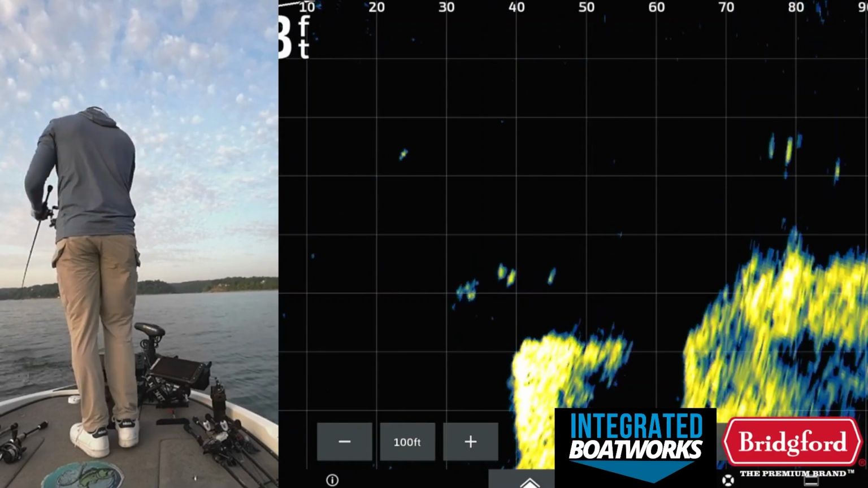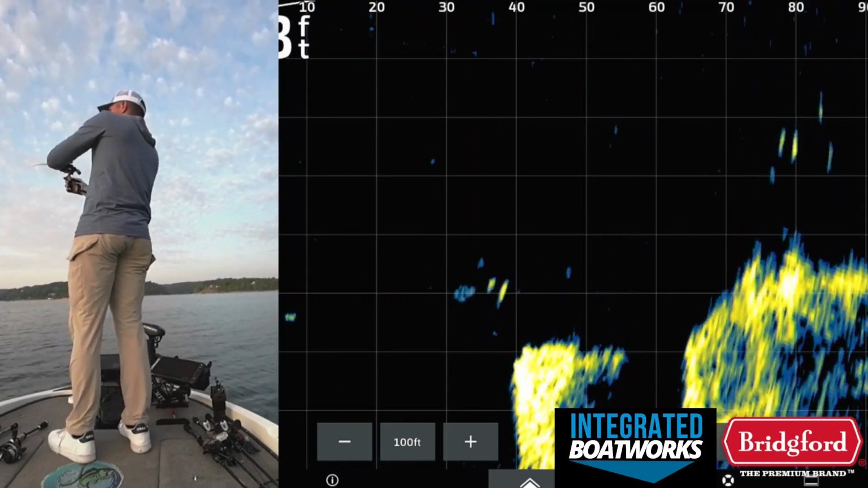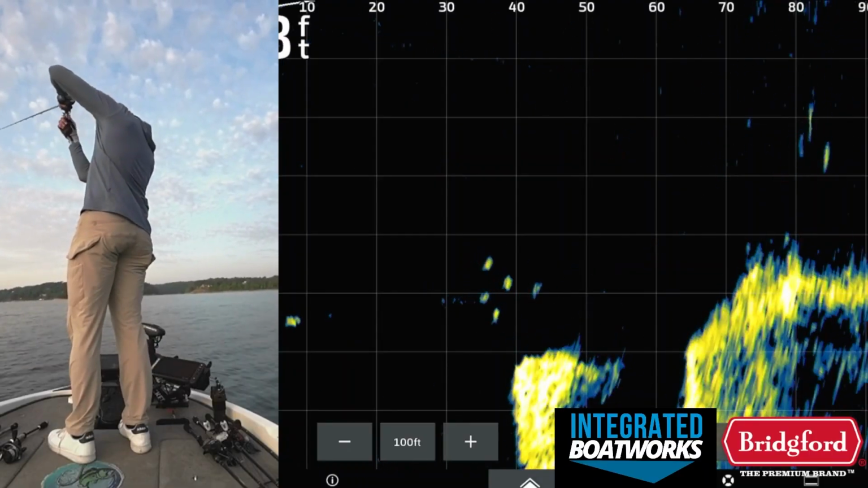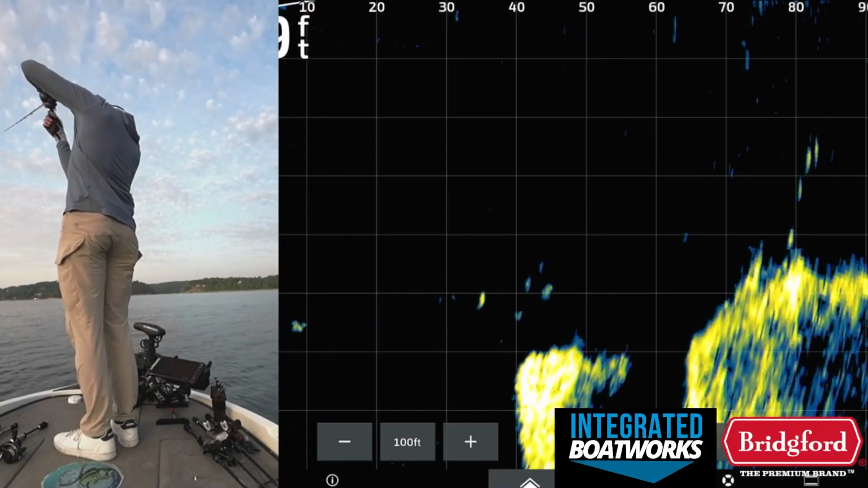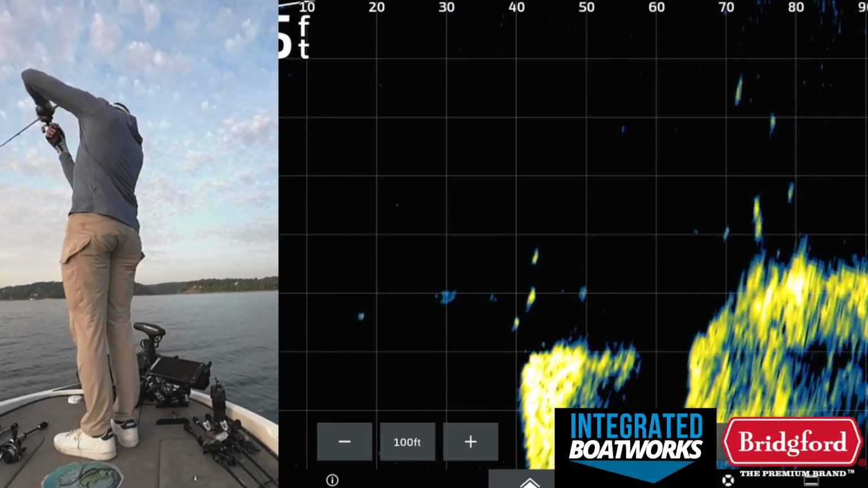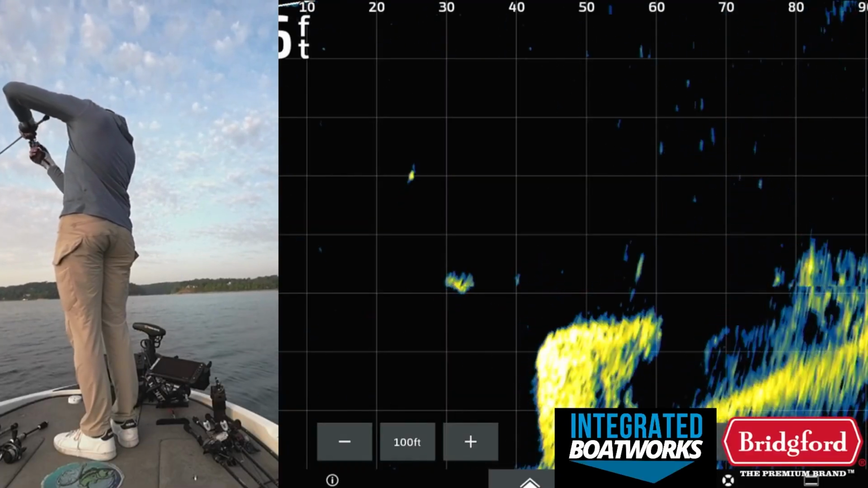Need to fire that way. Now I'm going to change the bait too. Are they going to come up for my wake bait? Come on. Oh, they're coming up for it. Oh my gosh, look at them all. They're coming up 70 feet. They're all underneath my wake bait right now. Those are all fish coming up for the wake bait.